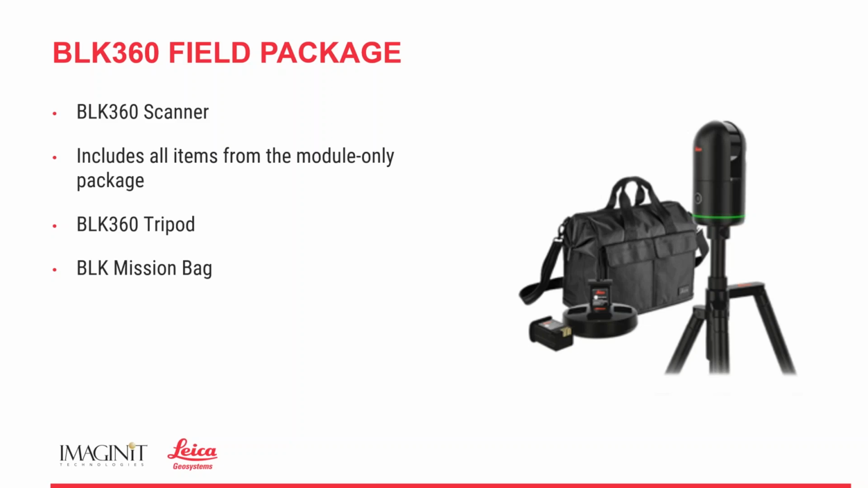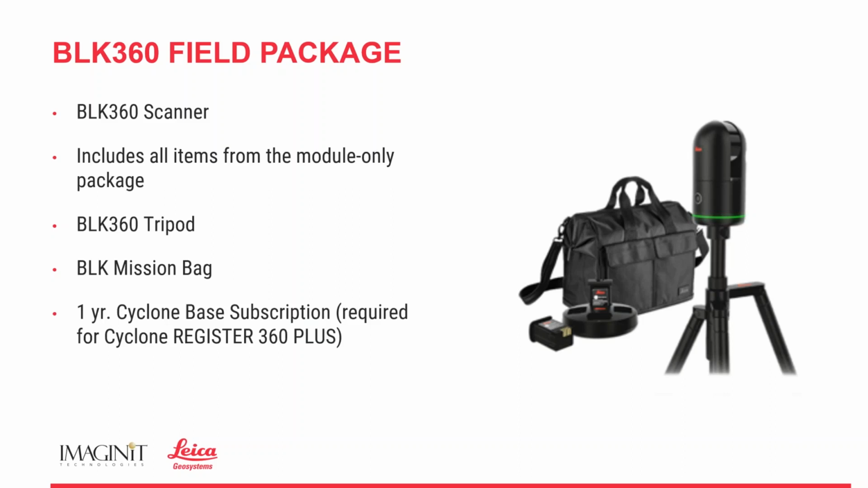All right, so moving on to the field package. The field package essentially includes most of what we have from the module only package, and then also includes the BLK360 tripod, mission bag, a 1-year Cyclone base subscription, which is required for your Register 360 Plus software. And then last but not least, the Cyclone FIELD 360, right?